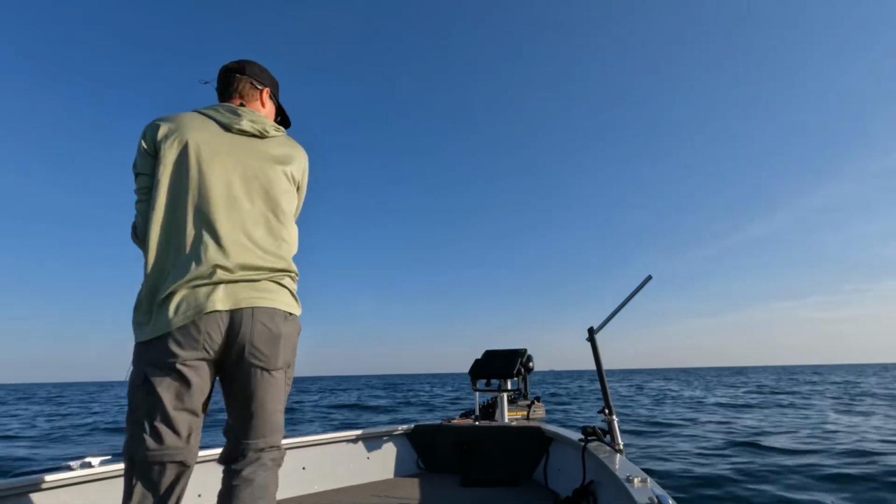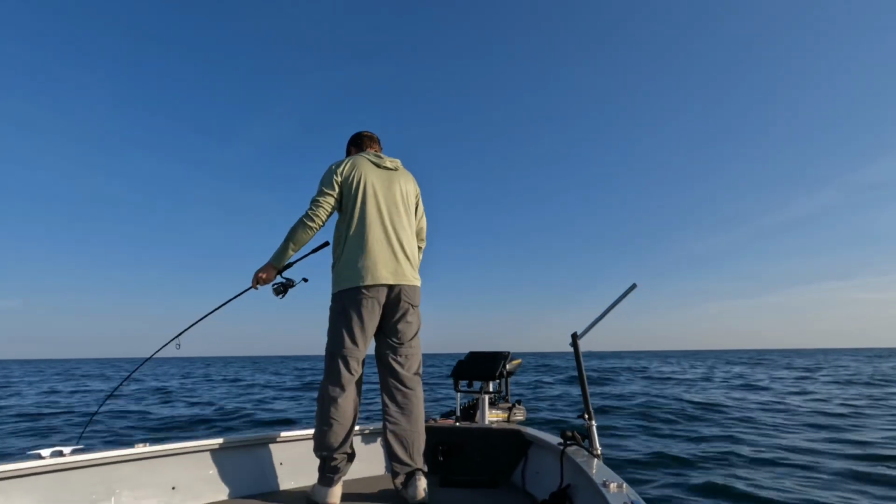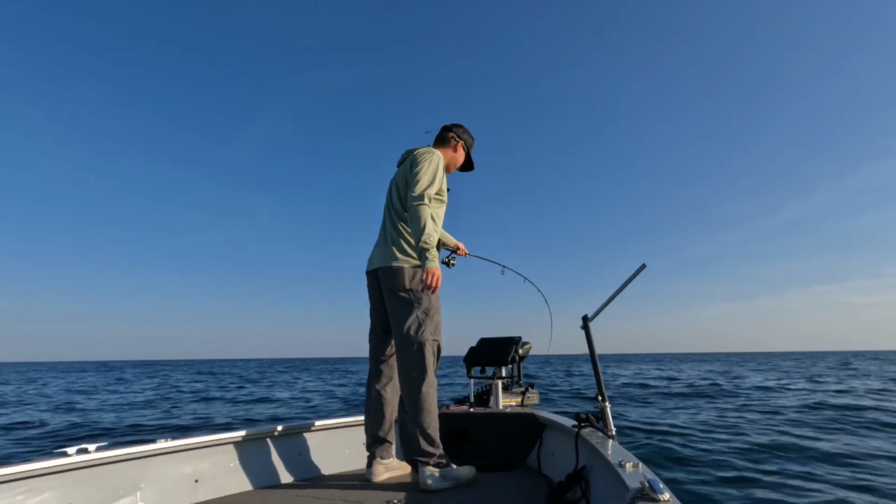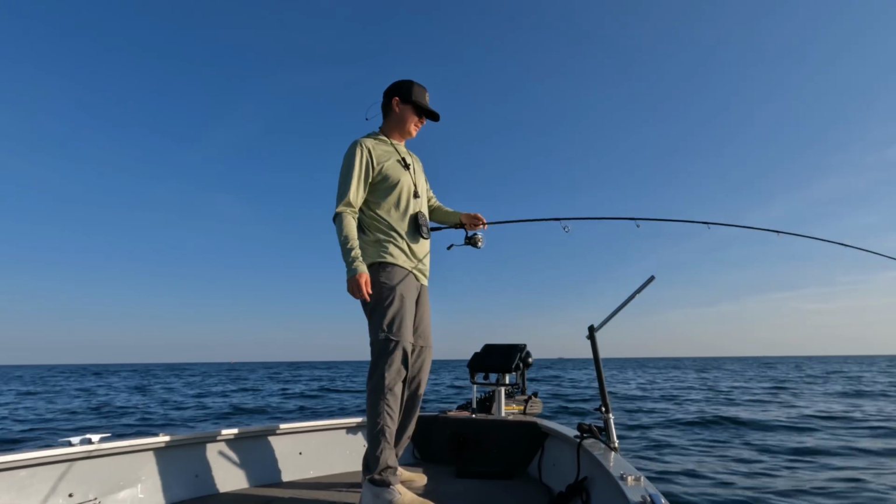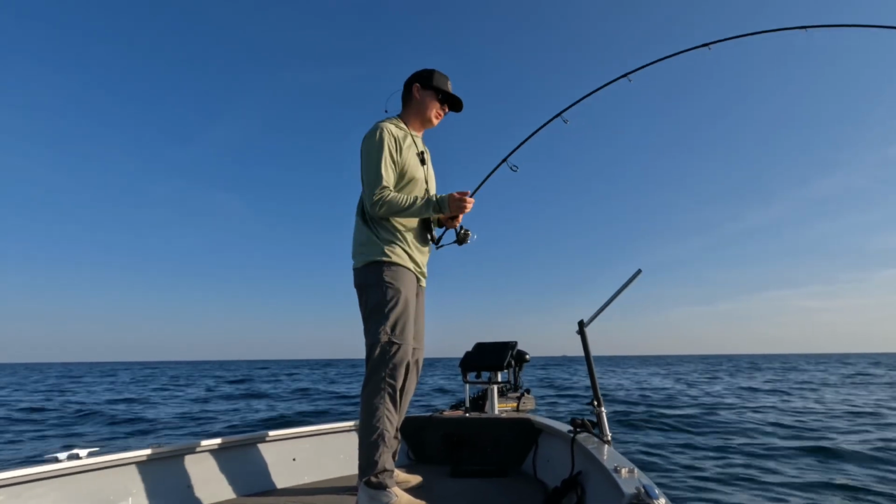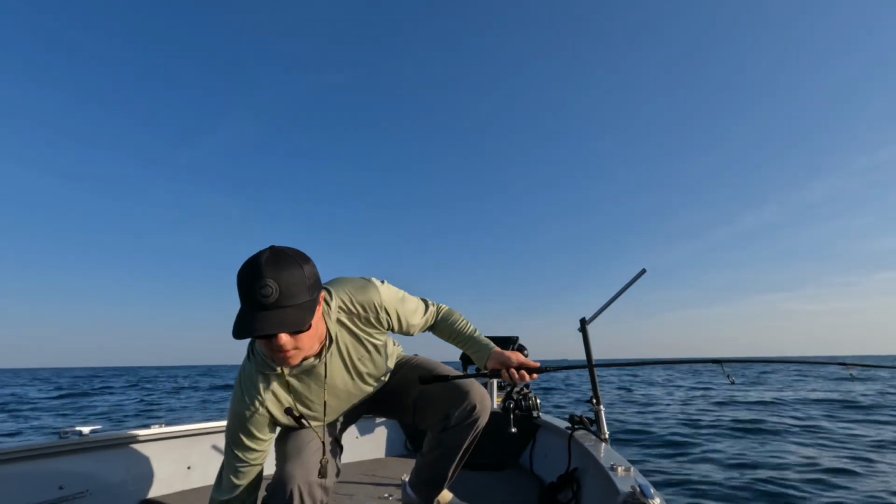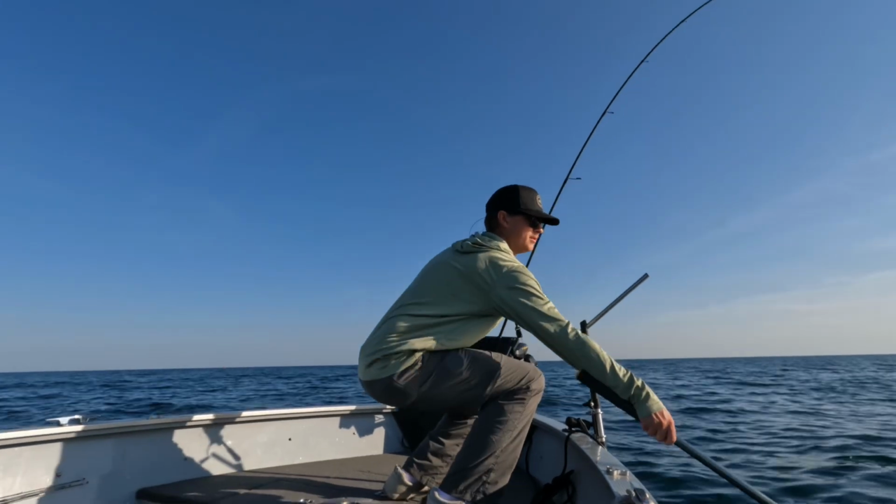All right, so I stopped on a couple boulders that I marked here, and I didn't have the GoPro recording. And yeah, we got fish here. Hooked up right now. Pretty solid one too. So this spot didn't look like anything crazy. I'll show it on Livescope. It's three, I wouldn't say big boulders, but decent sized rocks, just kind of in the middle of nothing really. Get the net quick.